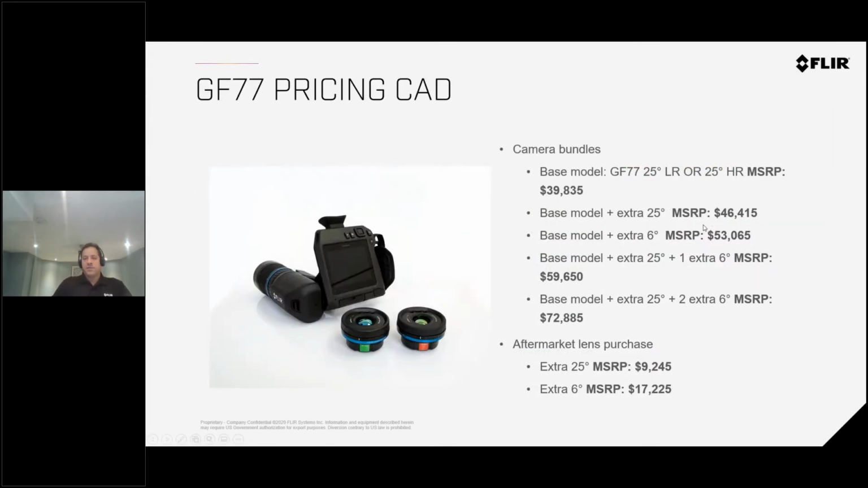To give you an idea of pricing, again, you can ask ITM for price. I just wanted to put it in for reference, so the kind of price point. For one base model camera with one lens of either LR or HR, it's about 40,000 Canadian. And then as you go up, if you add more lenses, and you can buy with a full lens package, it goes up obviously in pricing.